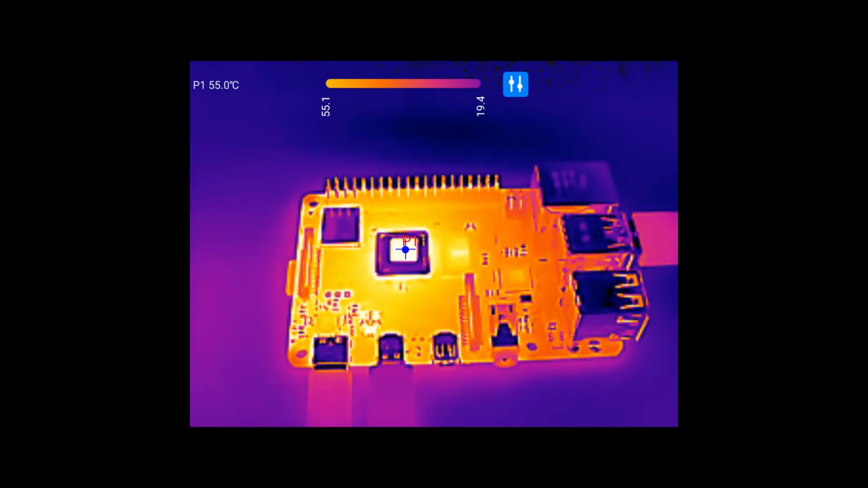In fact, at this point it kind of stays stable. As soon as I quit the process on it, you can see that it will start cooling off a little bit. Now let's take a look at the different functions that are available in the app to make various measurements